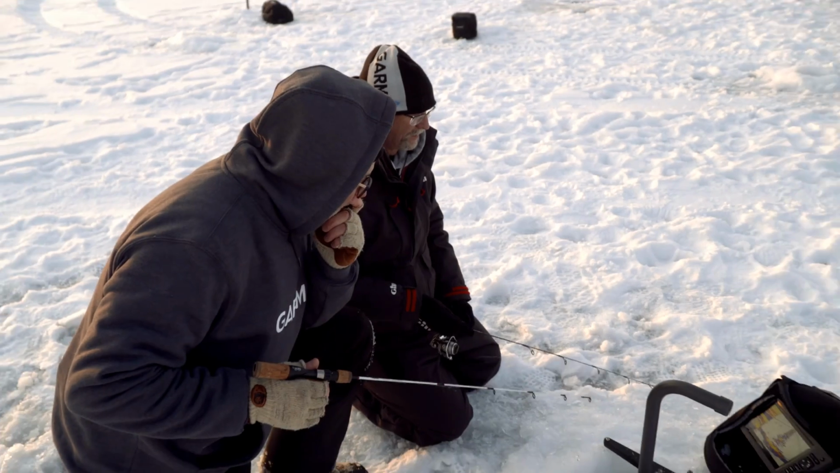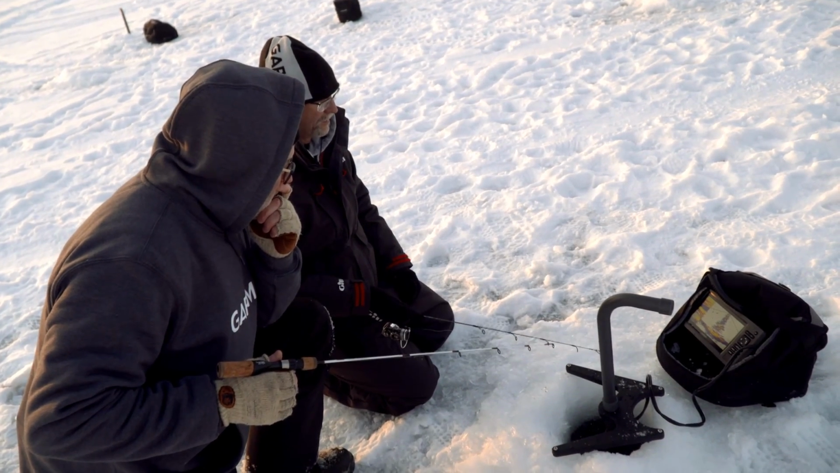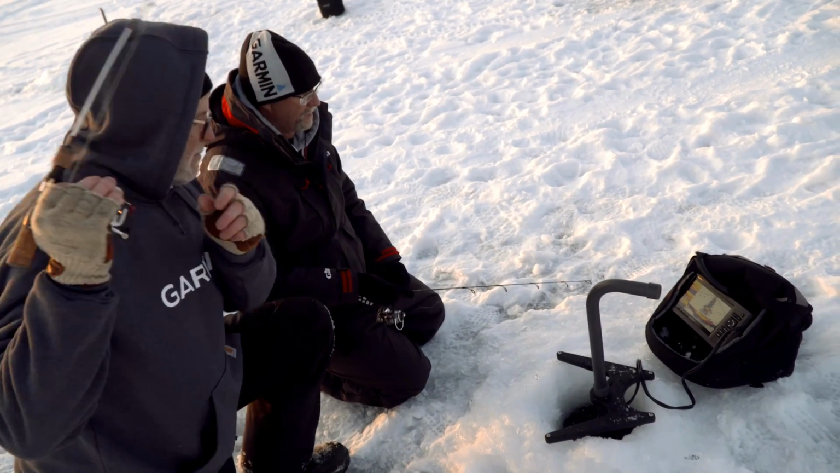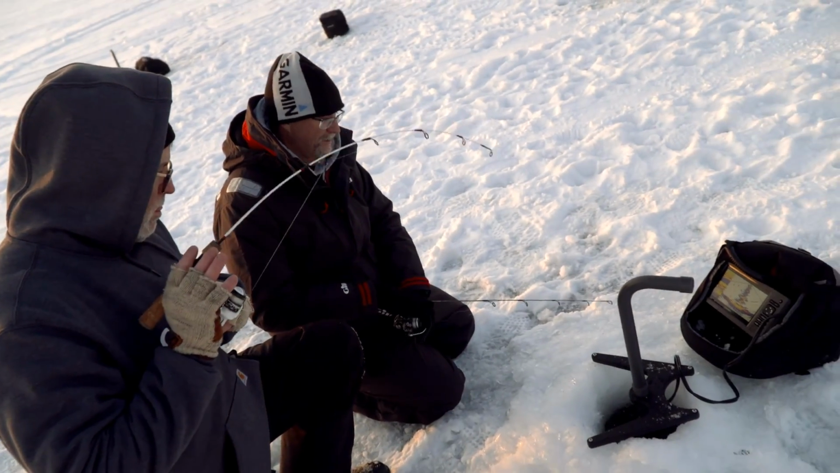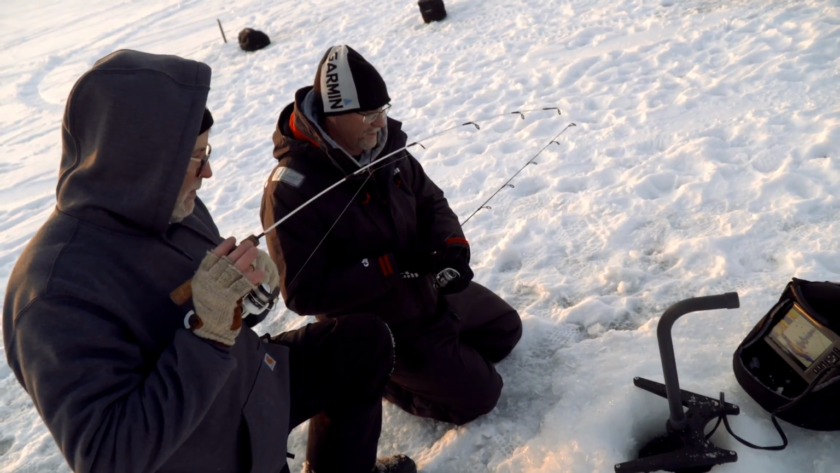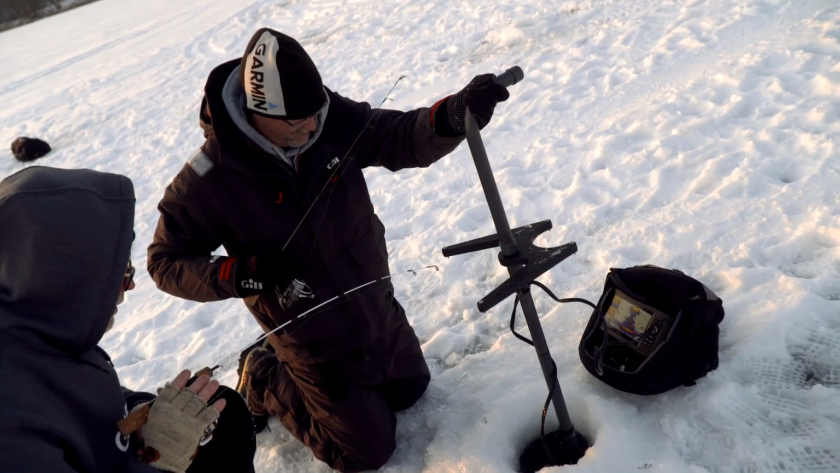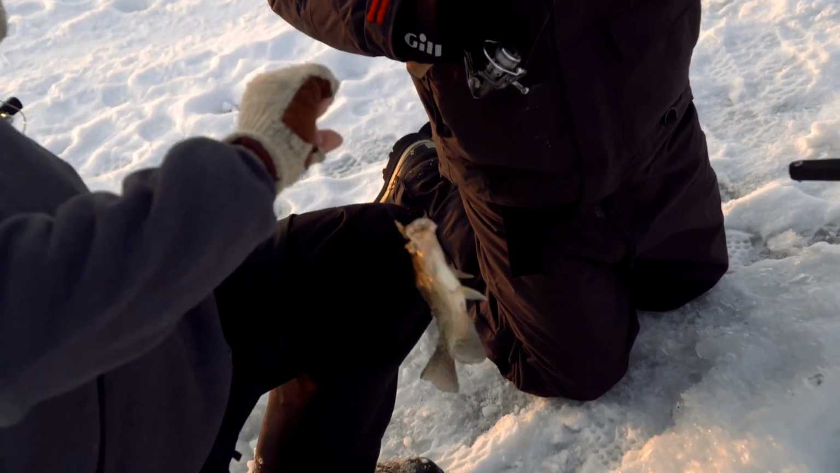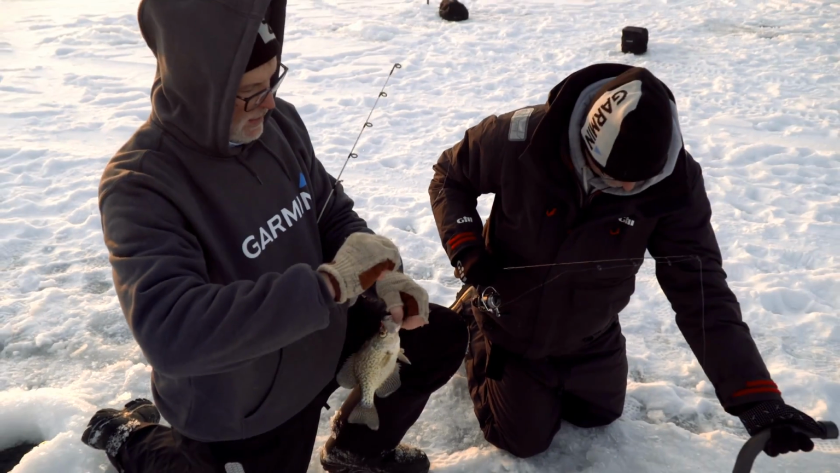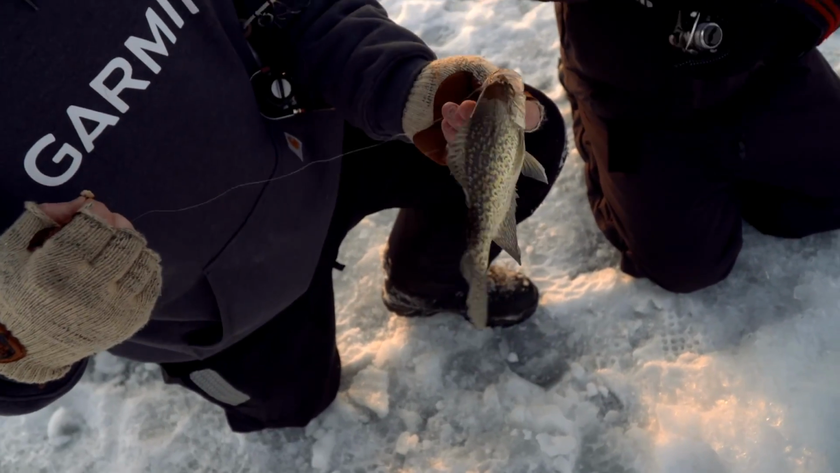Here he comes, he's gonna eat, watch. See that? There. Now you'll know. Ooh, ooh. Can you grab that out of the hole? Bring it right out. Yeah! Crappie, baby! How about them apples? Look at that! Nice! Snagged him on the corner of the mouth.